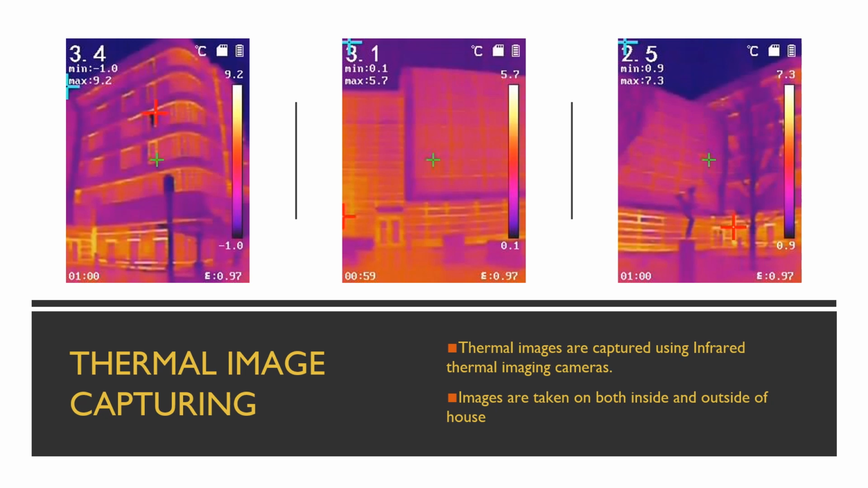Here we can see some of the thermal images that we captured. You can see that they are captured using infrared thermal imaging, and images are taken on both the inside and outside. Since these were public buildings, most of the pictures we took are from the outside.